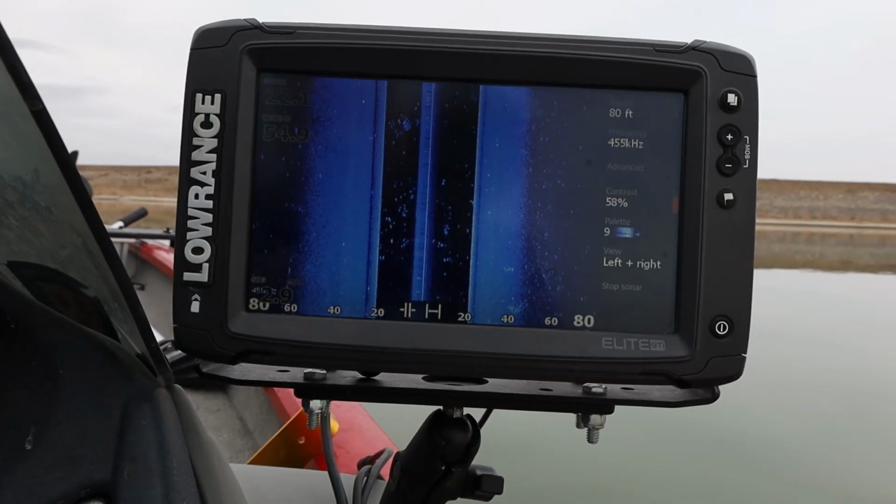Oh, and if you haven't really set up your unit, be sure to check out my video on how to set up your side imaging and down imaging. Really good tips there on how to do that. So make sure you check that out. But now let's scan around. Let's see if we can find a few trees that might have some crappie on them.